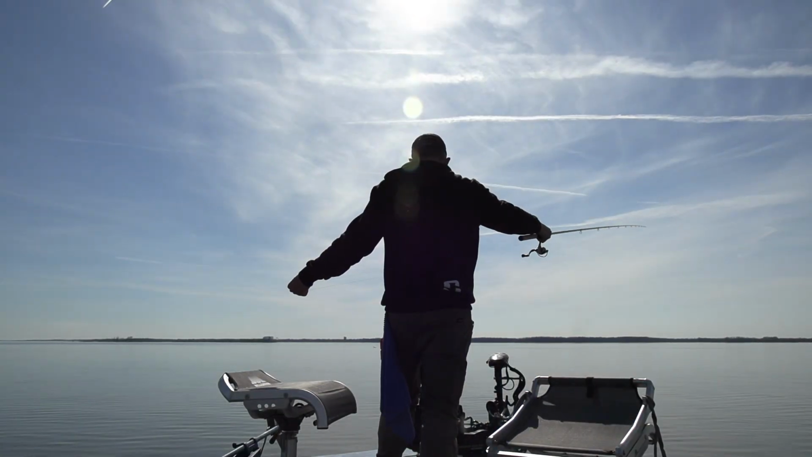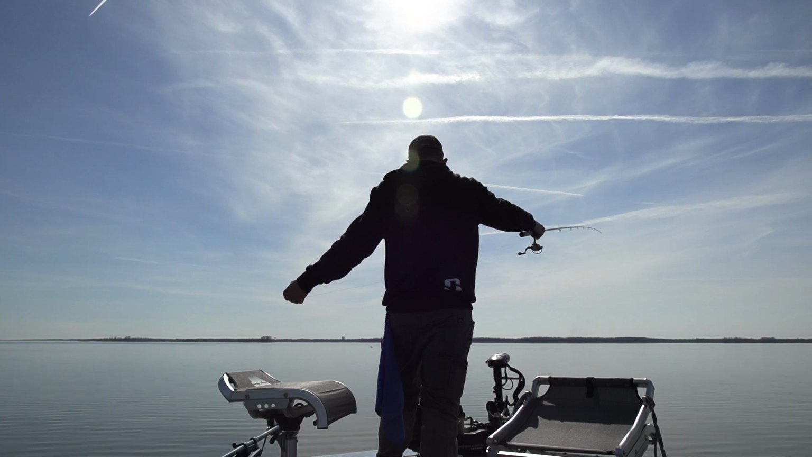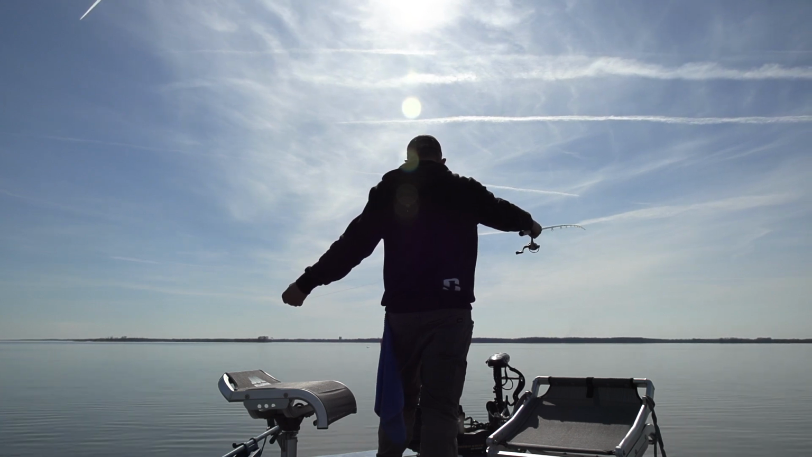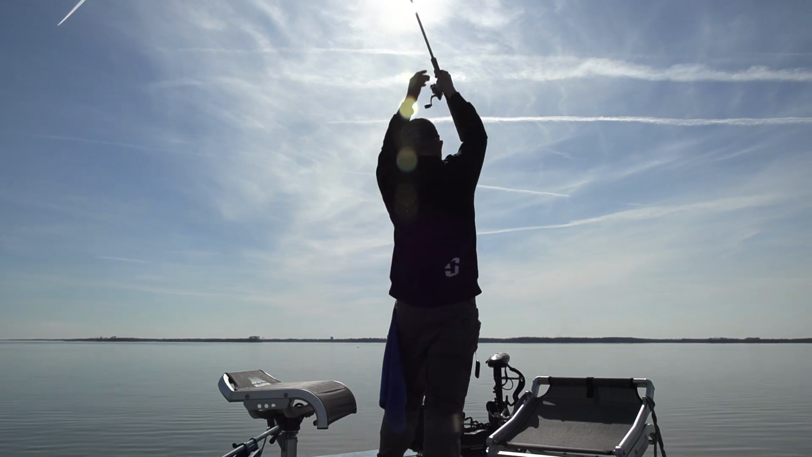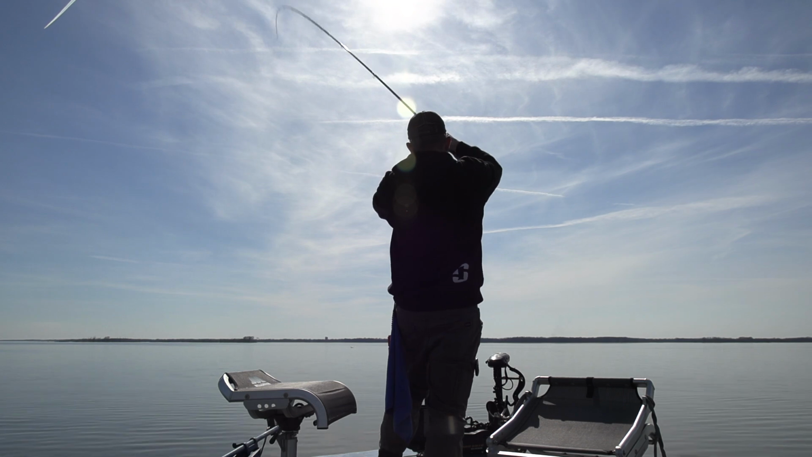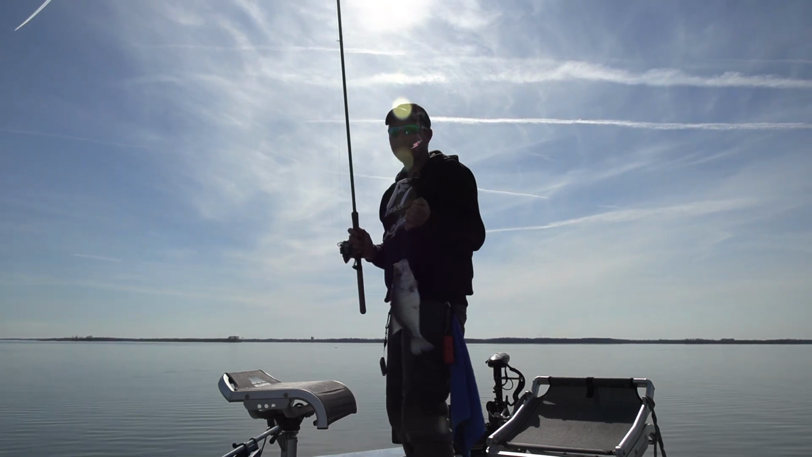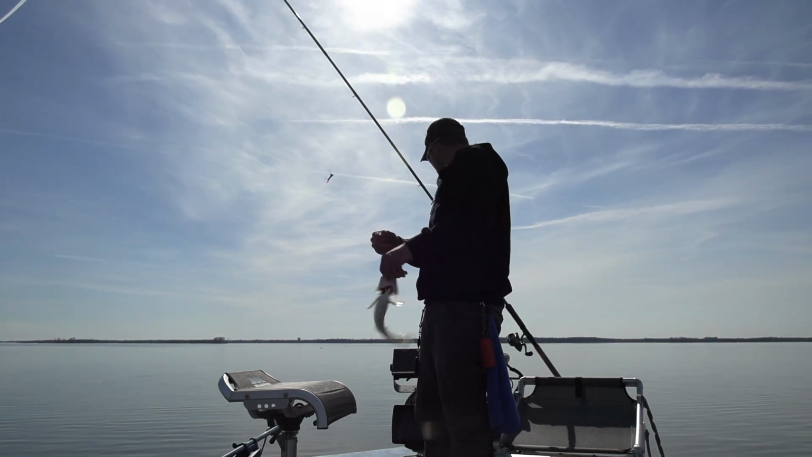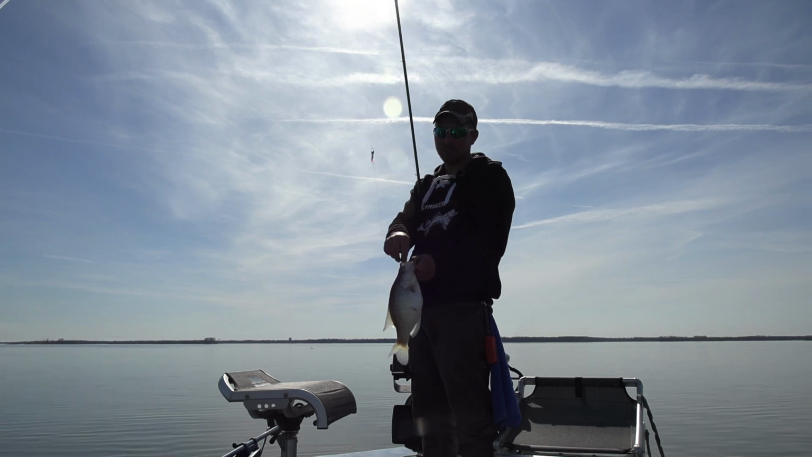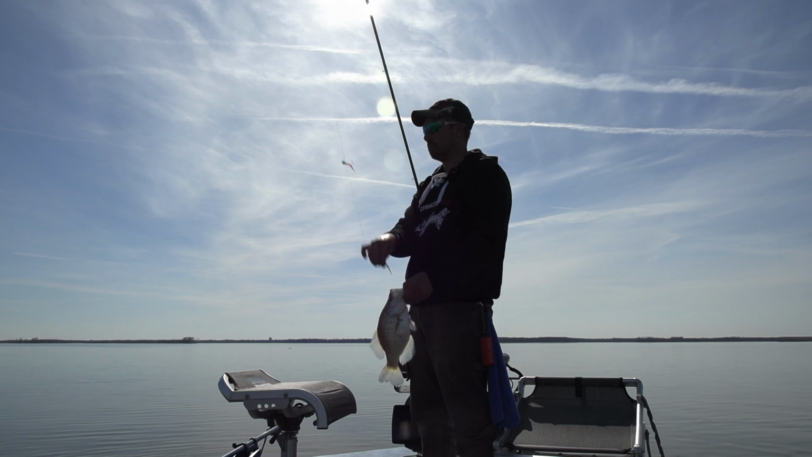There's a good one. There's a good one. Come on. There he is. There he is. My goodness. That's a good one. Oh, look at that one. That dude come cruising. That dude just come cruising up. He was only about 4 foot under the water. These fish are just roaming. And that's what I'm picking up.